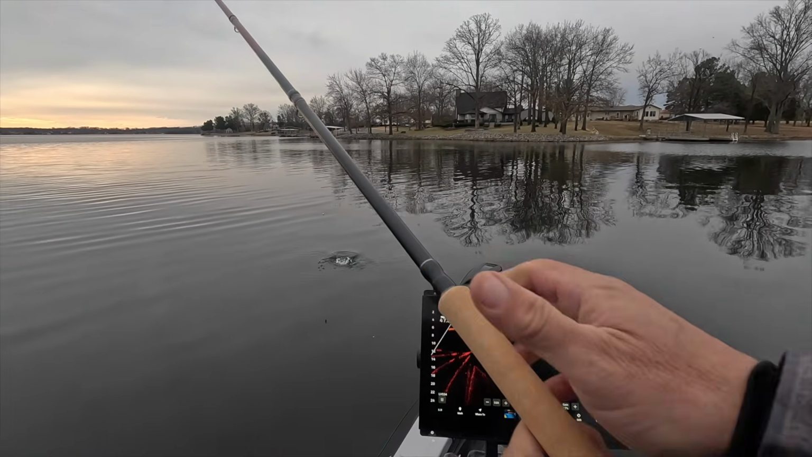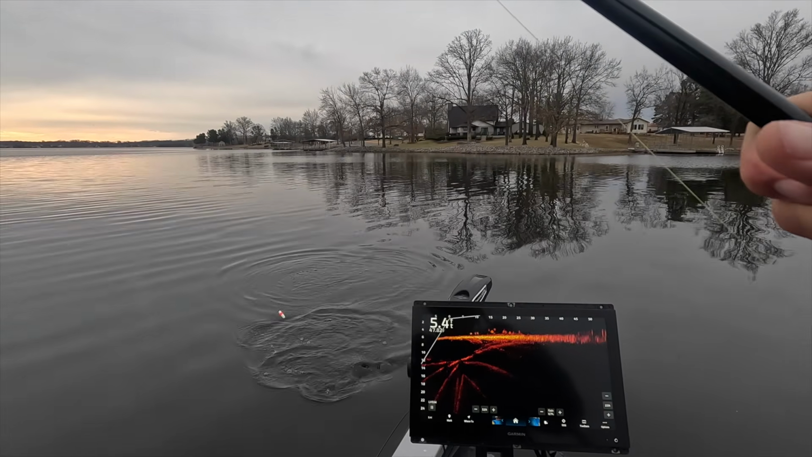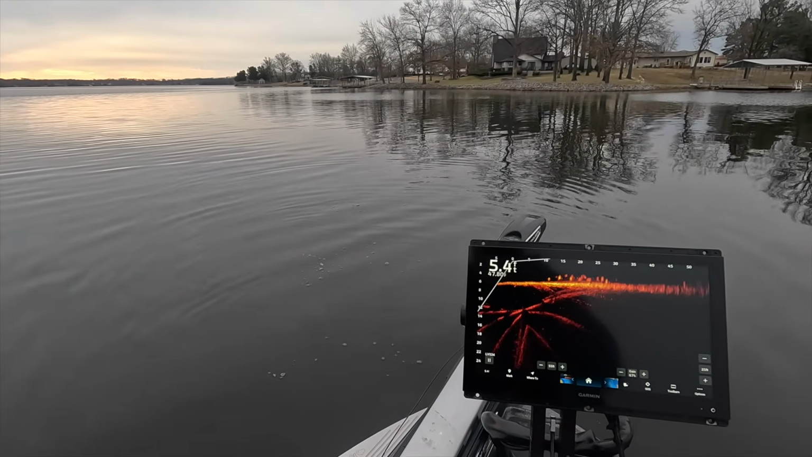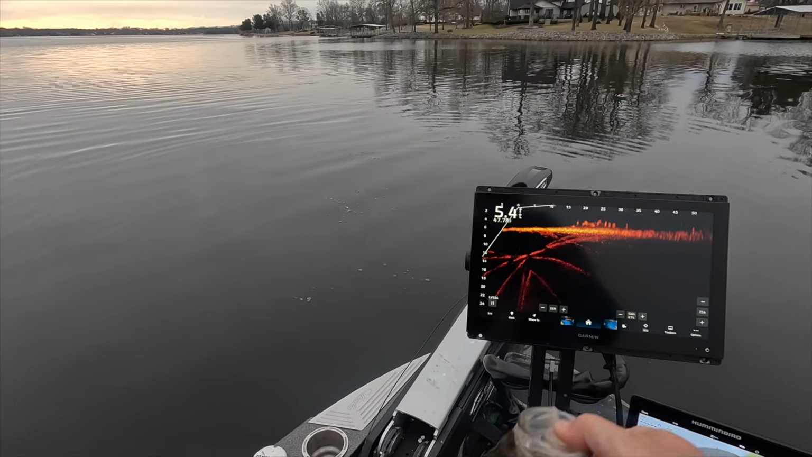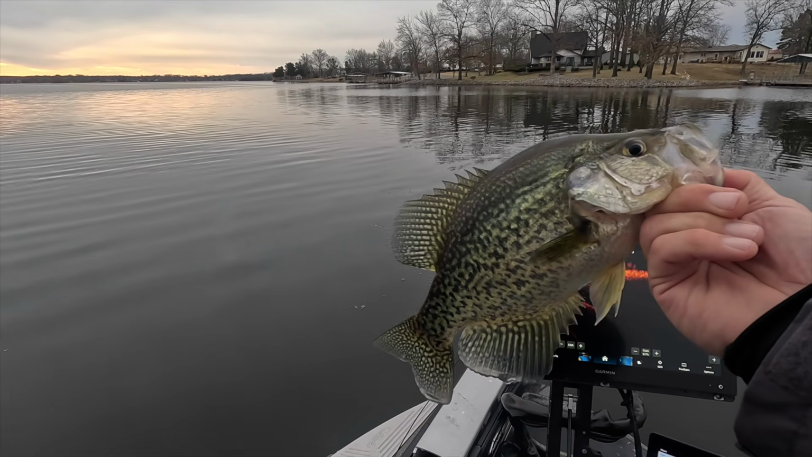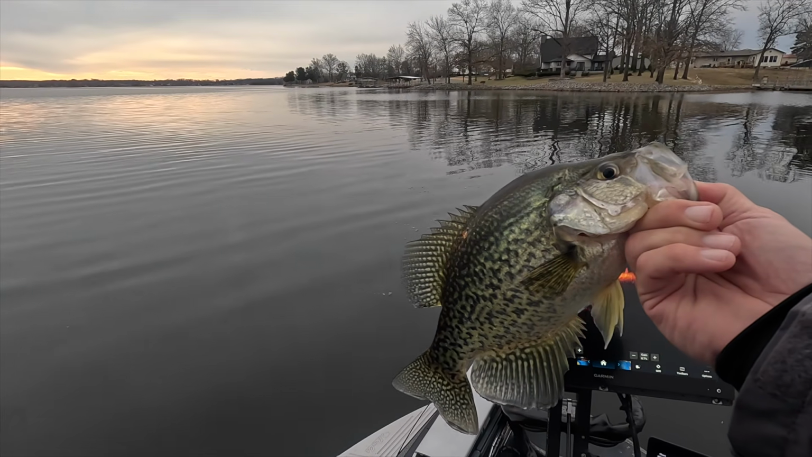Good crappie right here, guys. Wow, these are good crappie. Wow, look at that guy. Tank. Have to resort to minnows. Look at that stud. To start the episode out, guys, we're going to talk about this rig and what's been going on, but that is a great fish to start with right there.